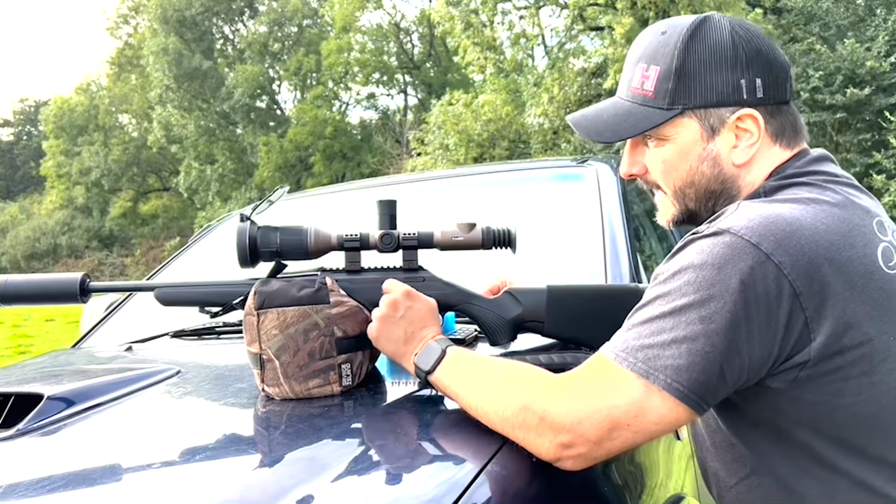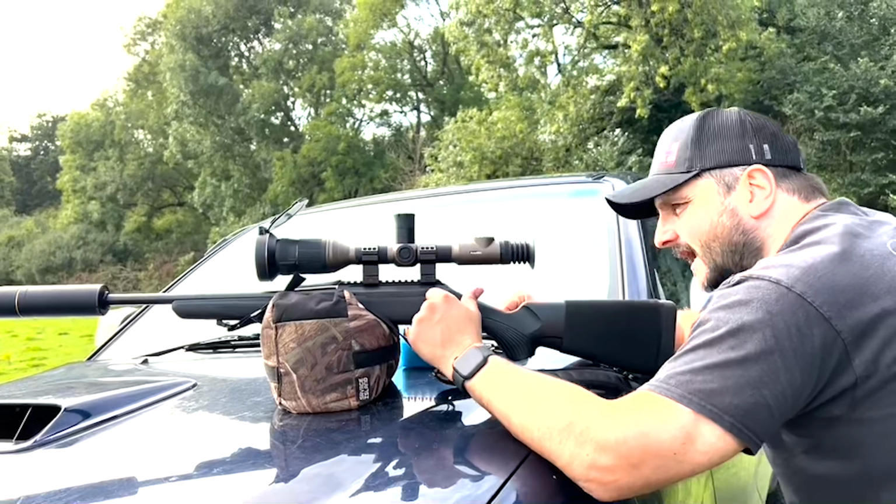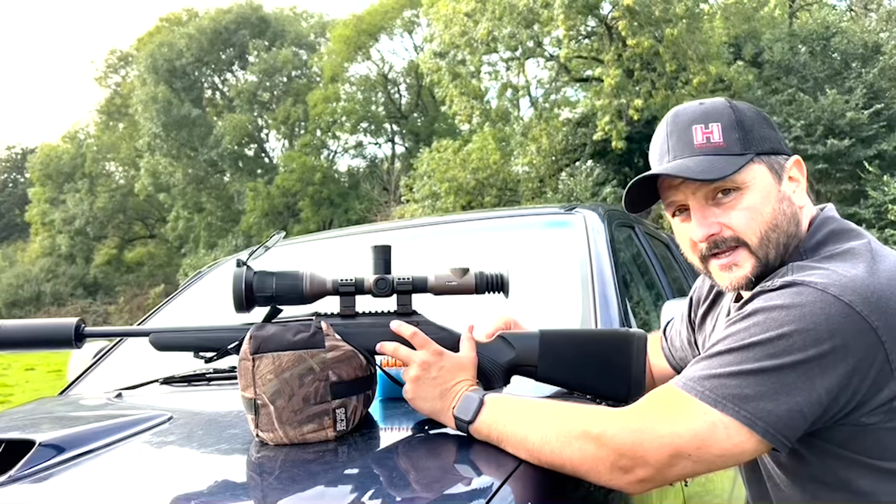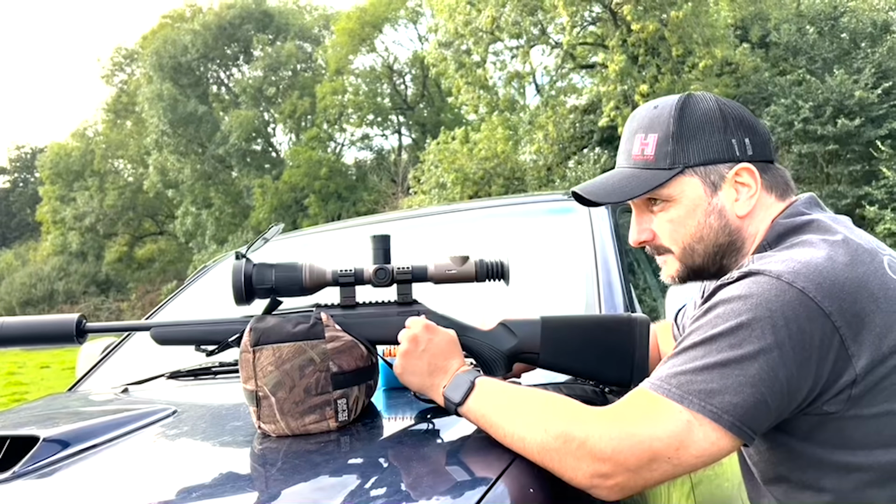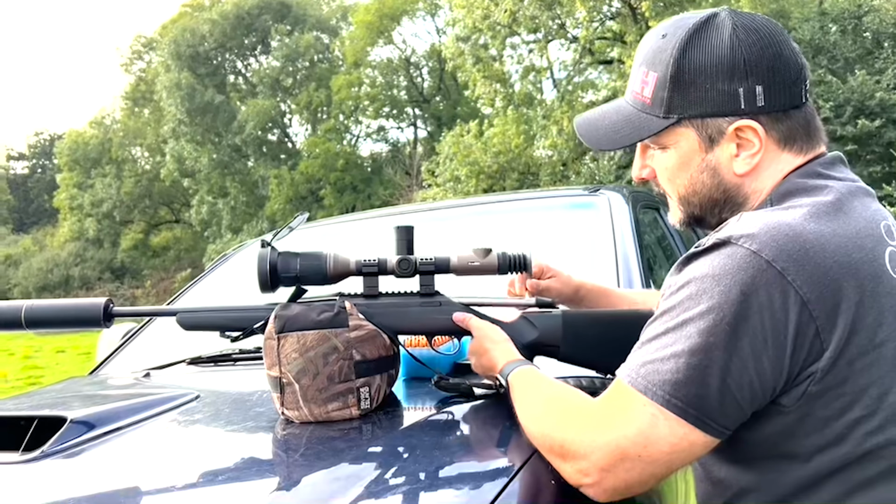Okay, so I've got a bore sighted in now, so I'm happy that's there. Red dot's bang on, and the bore is pretty much there. You know, it's a rough estimate here. It's not an exact science. Once I'm in now, I'll put 2 shots into the target, and then we'll go down and test adjust. Okay.